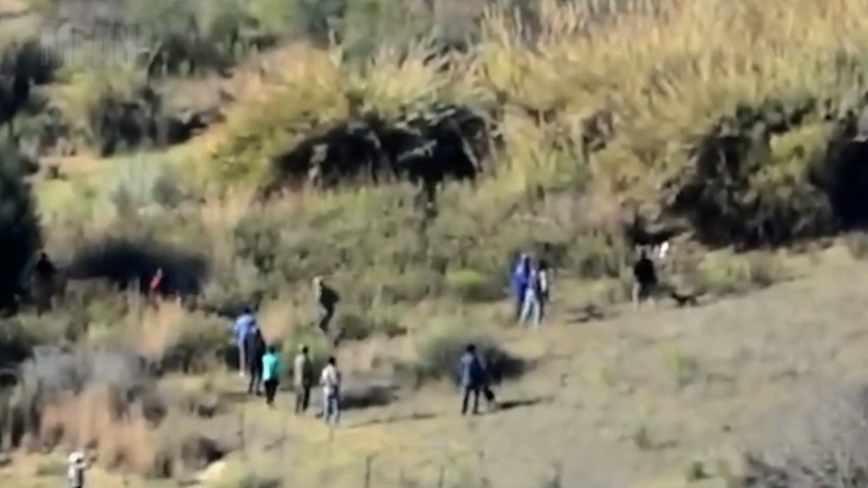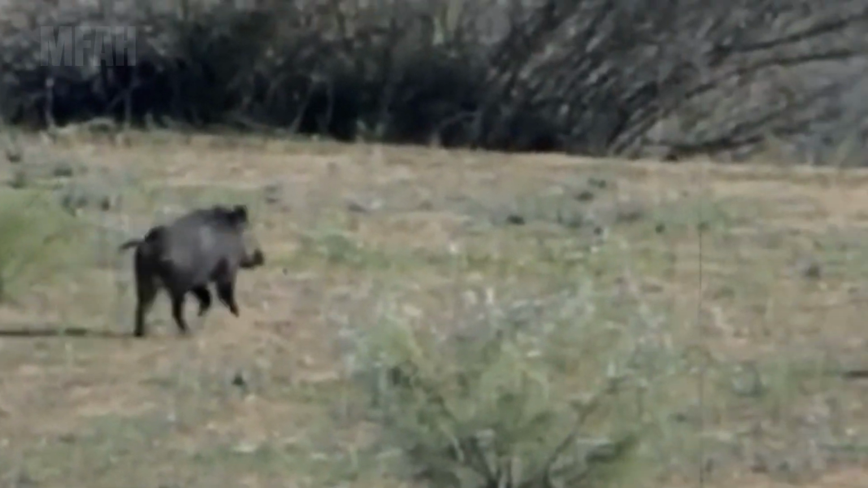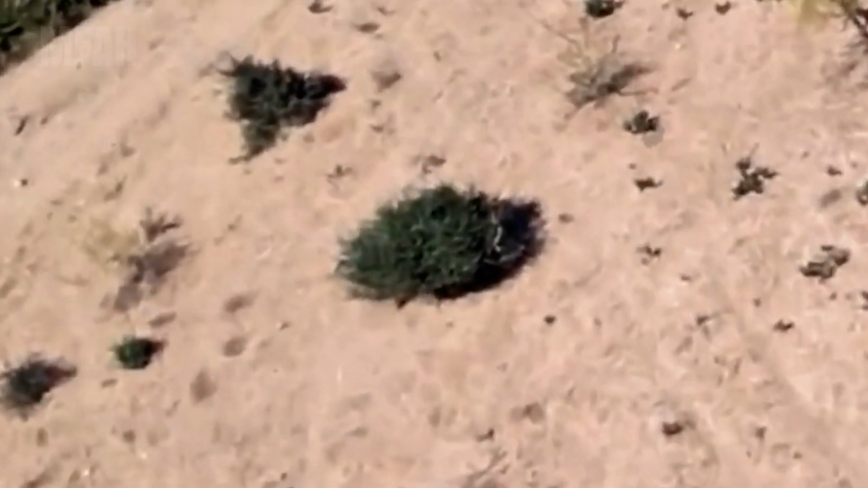On private lands, the process is more tightly regulated, not just to reduce hog numbers, but also to protect surrounding wildlife and ecosystems. Of course, all hunting must follow strict guidelines, from approved hunting seasons to designated zones and allowable quotas, to prevent overhunting and ecological disruption.